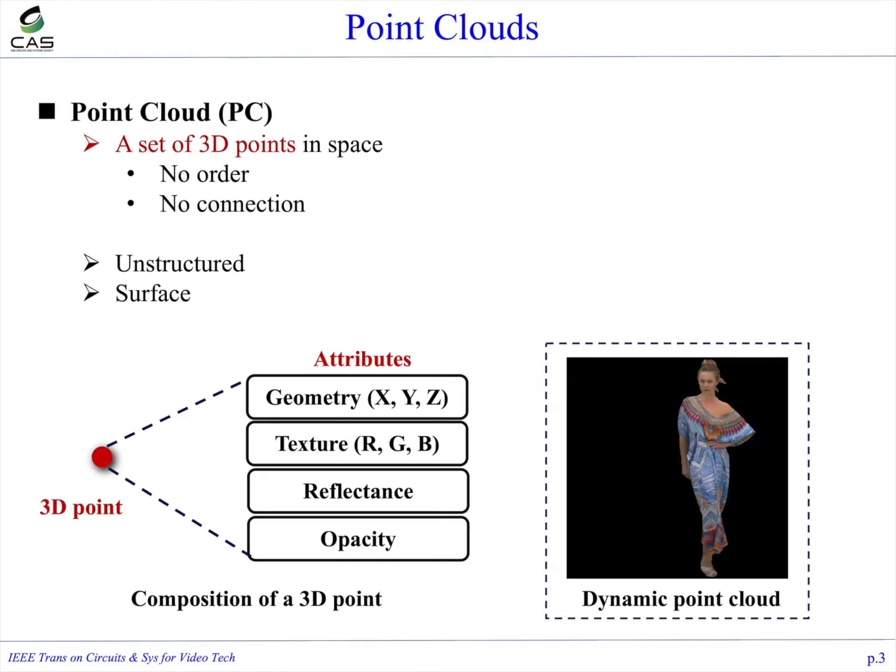First, I will briefly introduce the background of point cloud and quality assessment. A point cloud is a set of 3D points in space. Each point consists of a geometry attribute, i.e., 3D position, and other attributes like color, reflectance, opacity, and so on. Those 3D points have neither inherent natural ordering nor connected lines between them.